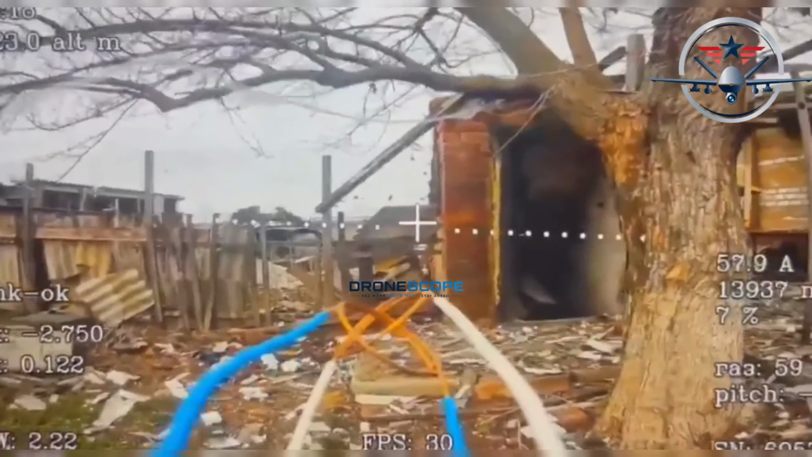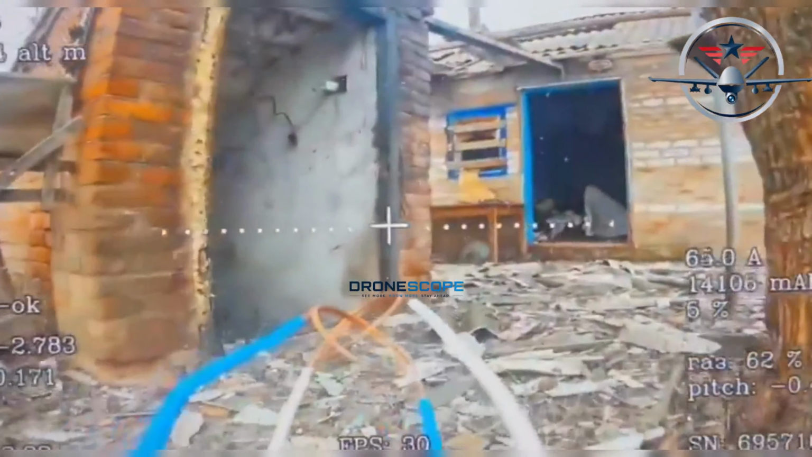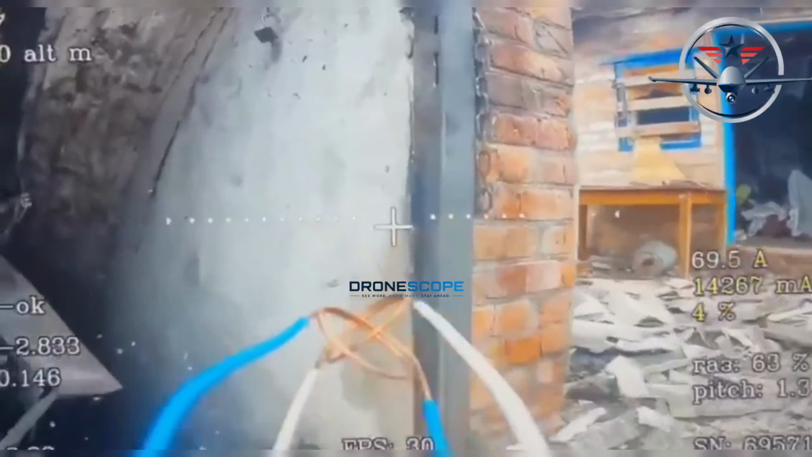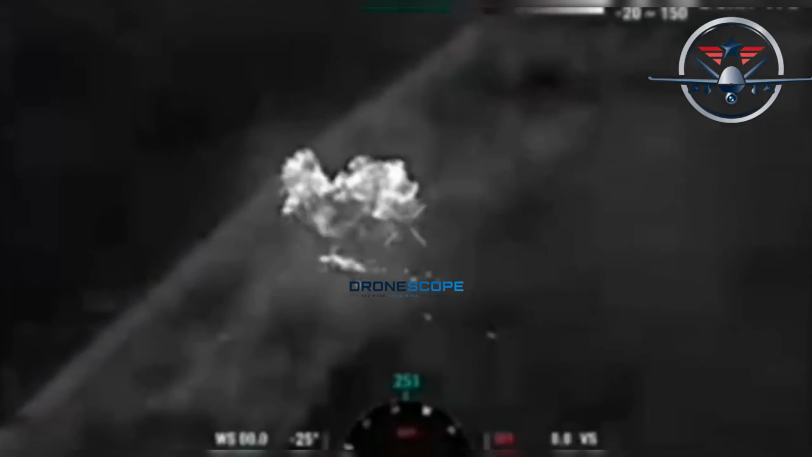Double strike. The entire position collapsed. Communication hubs, command and control, gone. Without officers, the soldiers on the front line are blind.